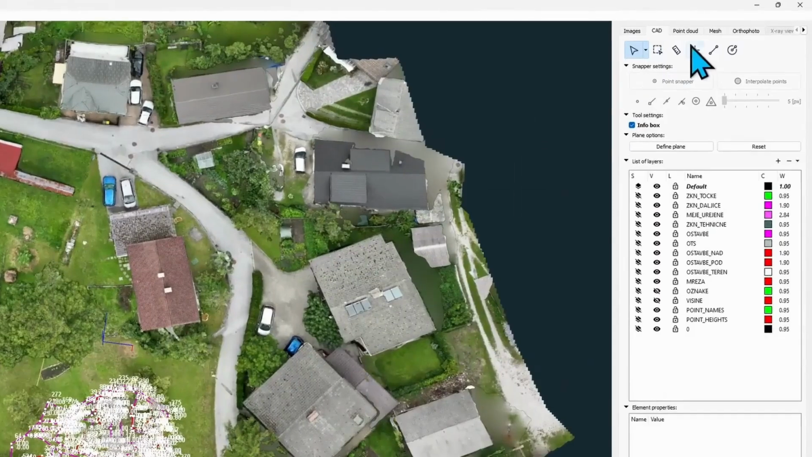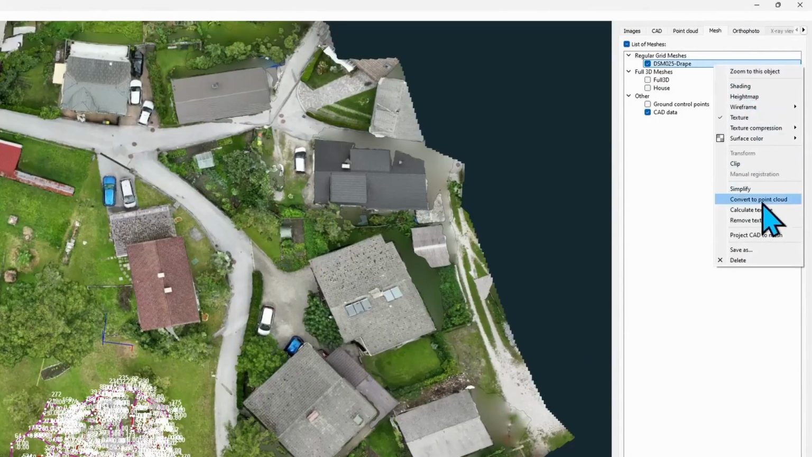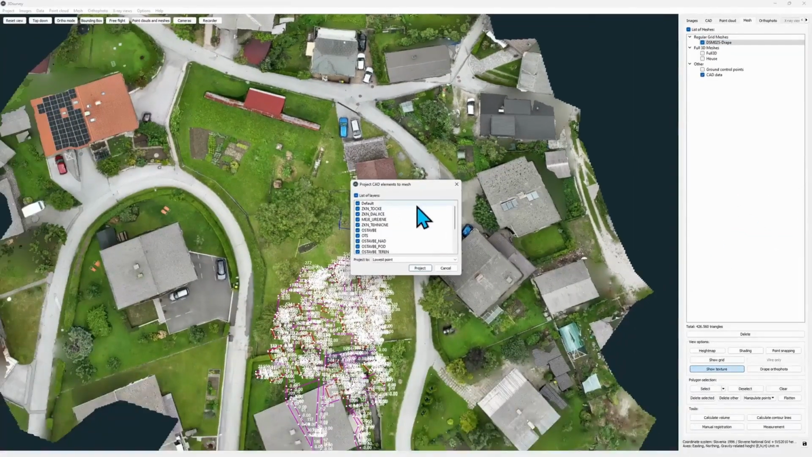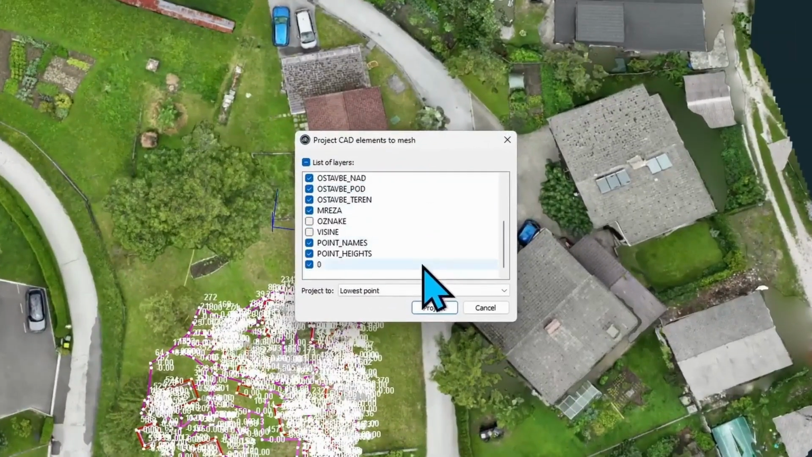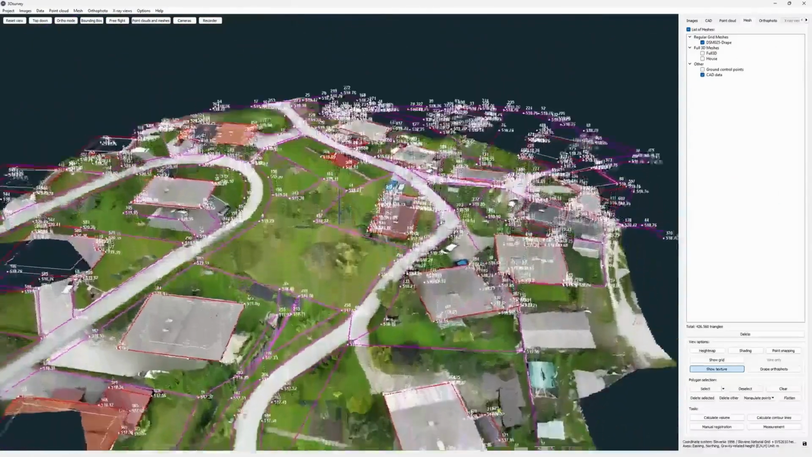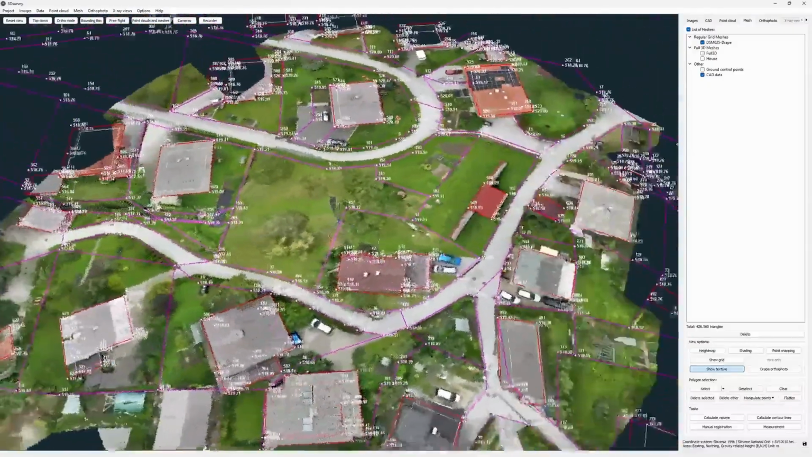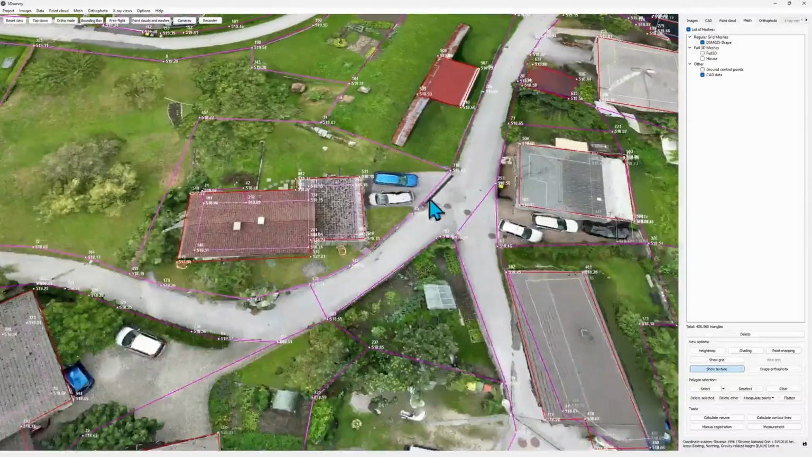I go to the Mesh tab, right-click the mesh I want all my CAD elements to fit to, and select the Project CAD to Mesh button. A window with a list of CAD layers opens up. Here I select the layers I want to project to my mesh. And just like that, with the click of a button, all my CAD elements are projected on the right elevation.